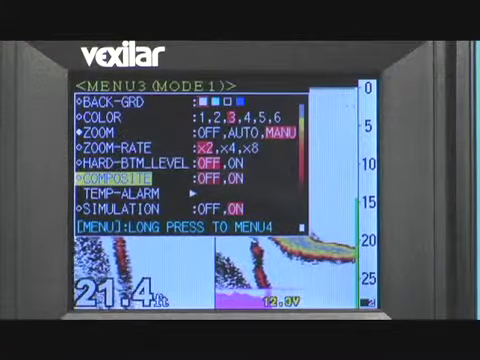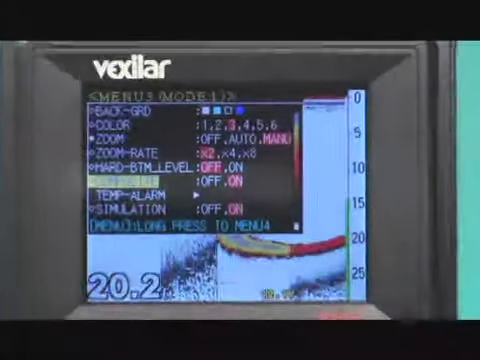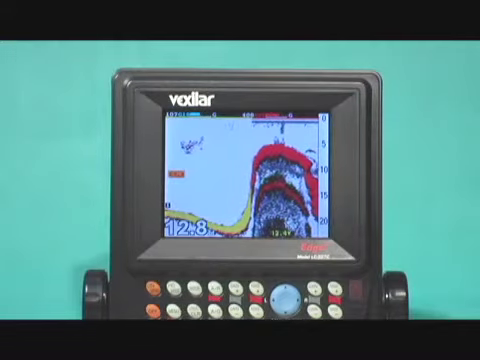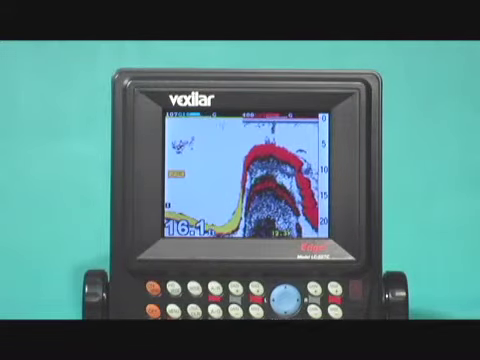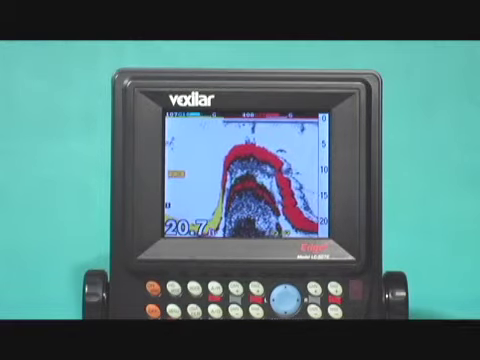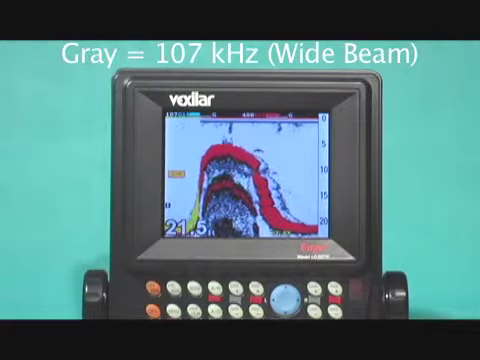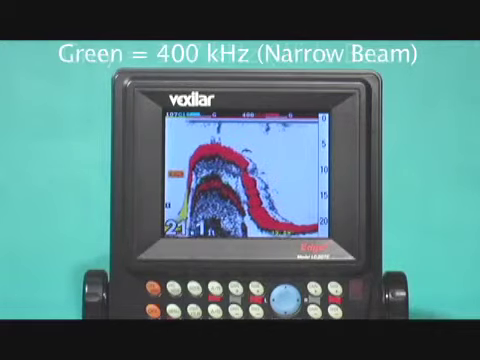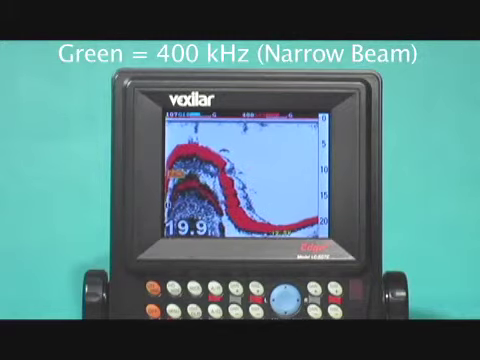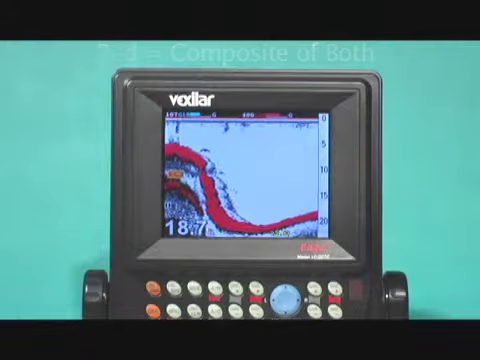The sixth item turns on composite mode. Now this lays the wide and narrow beams on top of each other, allowing you to more easily identify the differences. The color scale will change to make it simpler to see. With this scheme, signals from only the 107 kHz beam are displayed in shades of gray. Signals from only the 400 kHz beam are displayed in green. The signal common to both are shown as red.